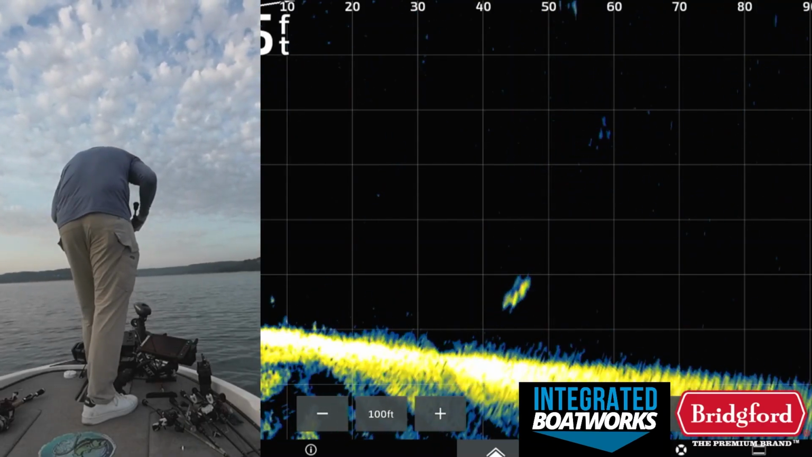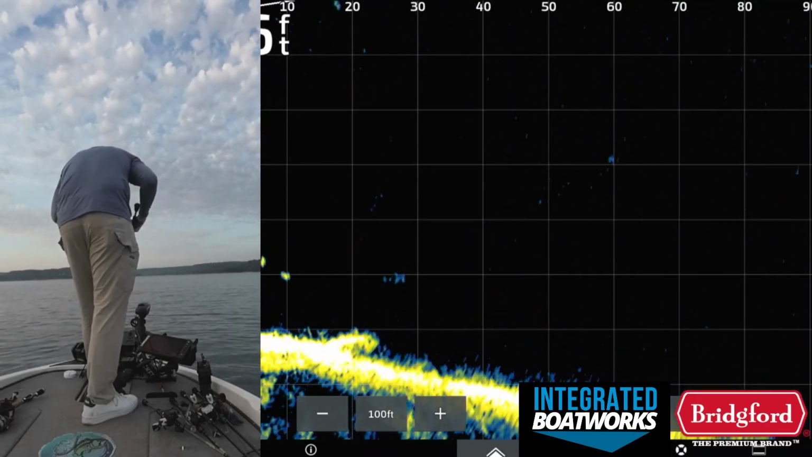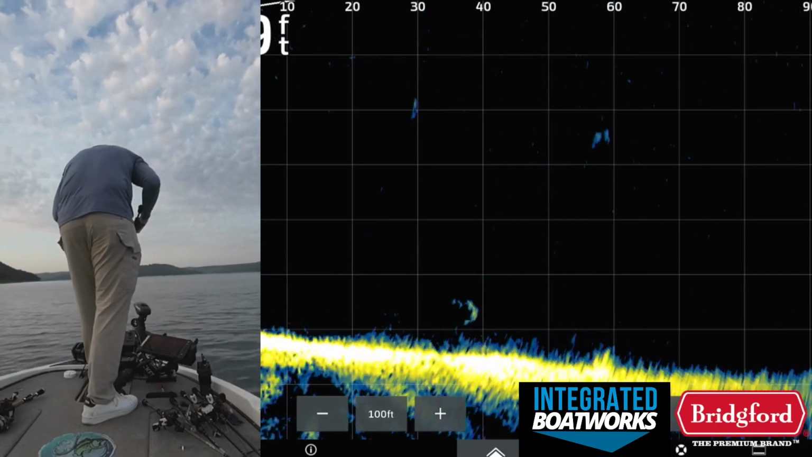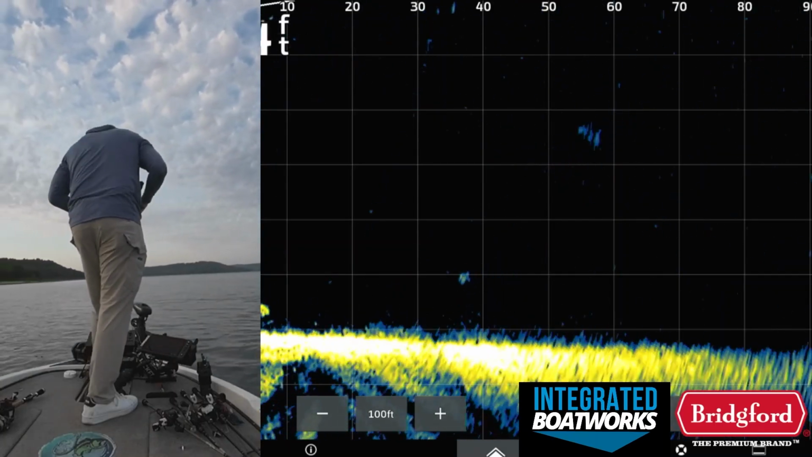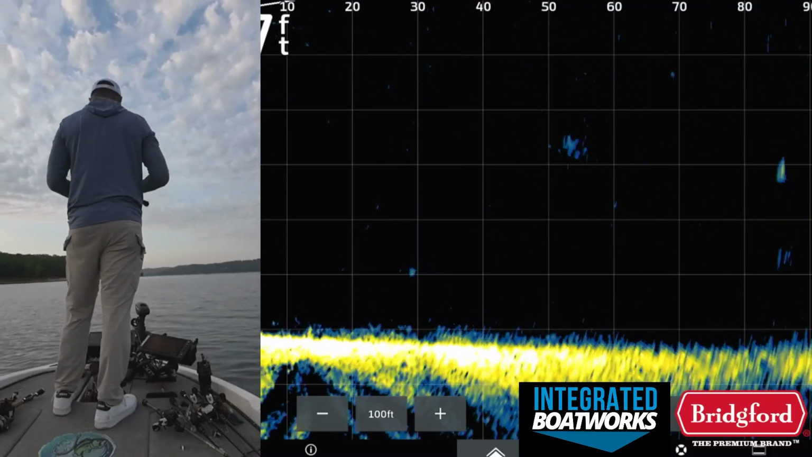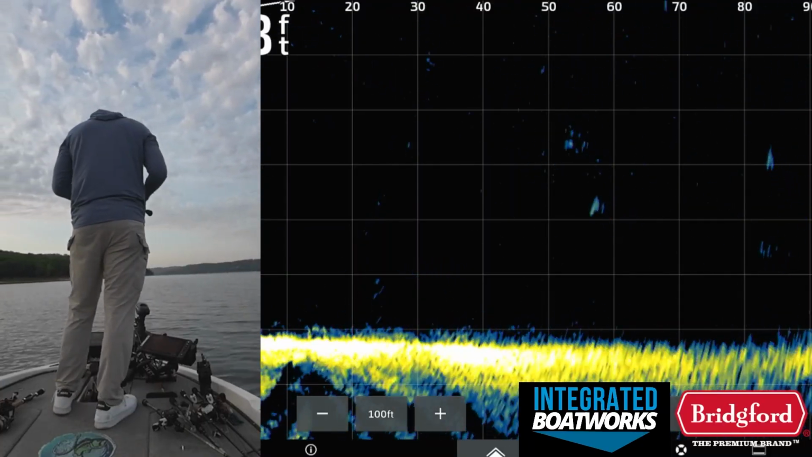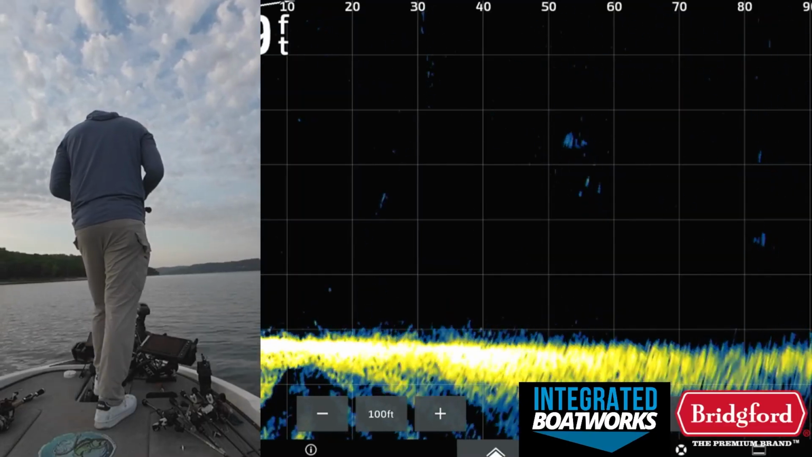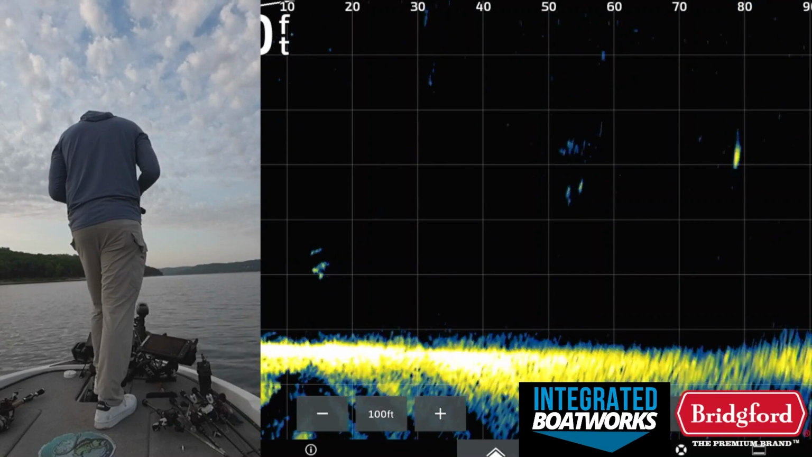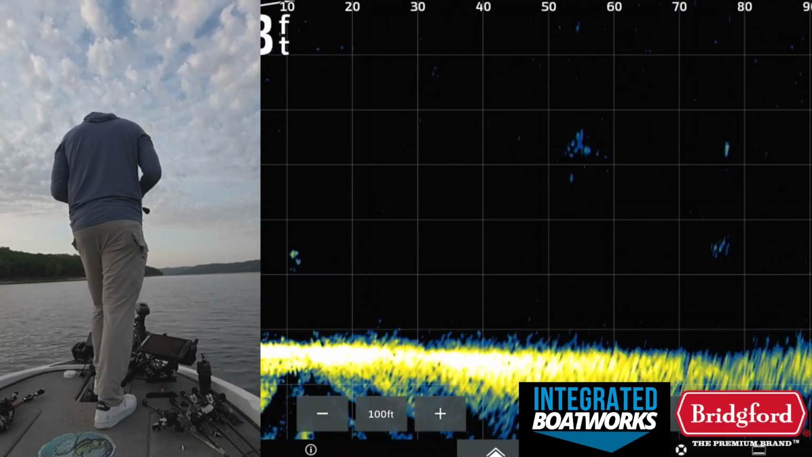Let's see here. Any other fish we can see? Hoping this is all recording, if anything, but we're still on only spot number 2. We still got plenty of time to get something happening. There's a decent fish out there. See if he'll eat it. He's 80 feet out. It's right on him.